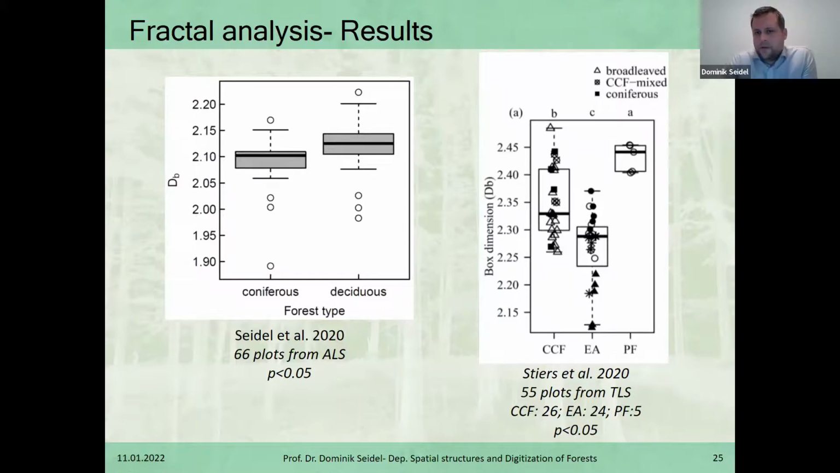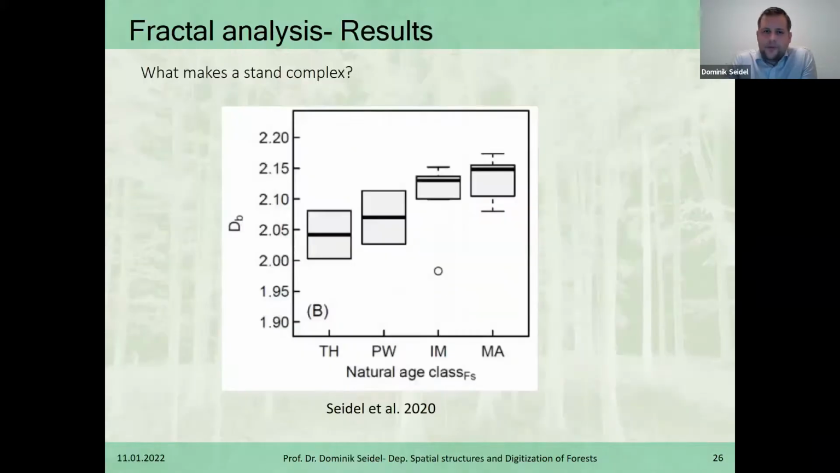So maybe species mixture is more a matter here than the management per se. We also looked at age classes and we saw, well, again, this confirms that this box dimension measure seems to be something useful. So from TH here, which indicates the thicket stage, to the polewood stage, to immature and mature forests, we saw an increase in structural complexity described based on the box dimension.